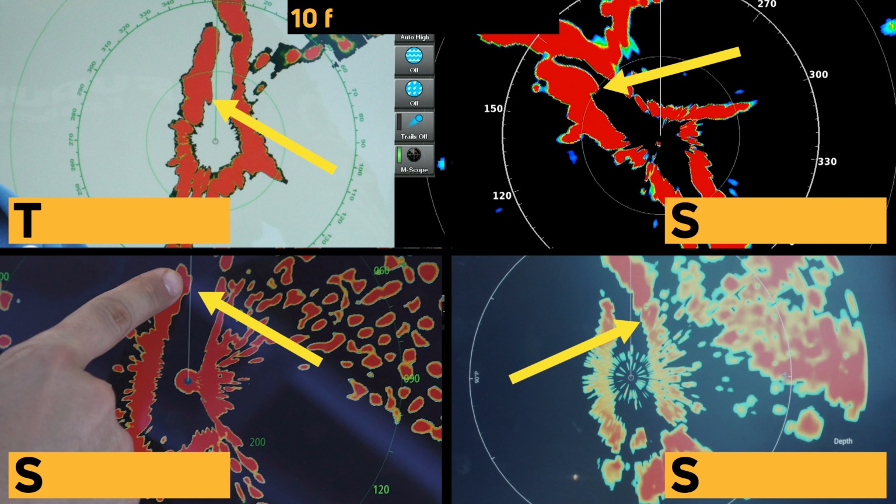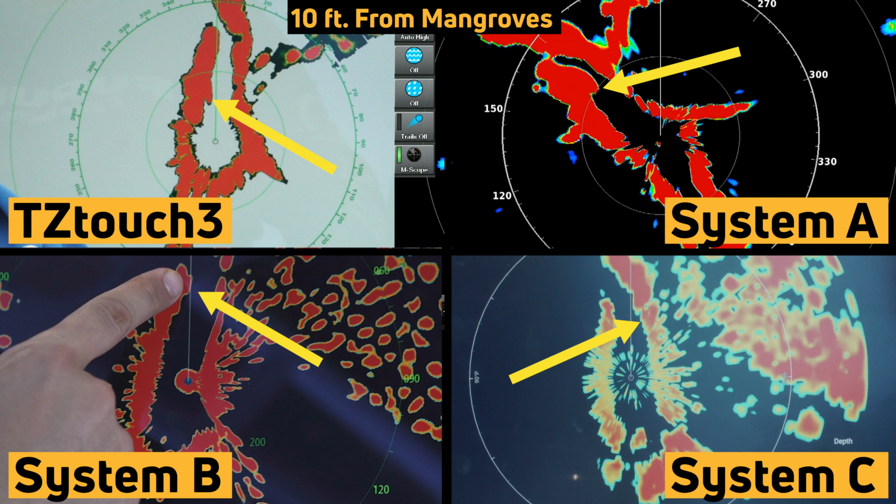Well, that was a pretty cool test, wasn't it? It was so amazing to see just how difficult it was for some of the systems to be able to separate the boat from the mangroves themselves. When the skiff was 10 feet from the mangroves, TCT3, System A, and System B were showing movement of the target, but mostly blended into the mangroves. System C did not show any targets.